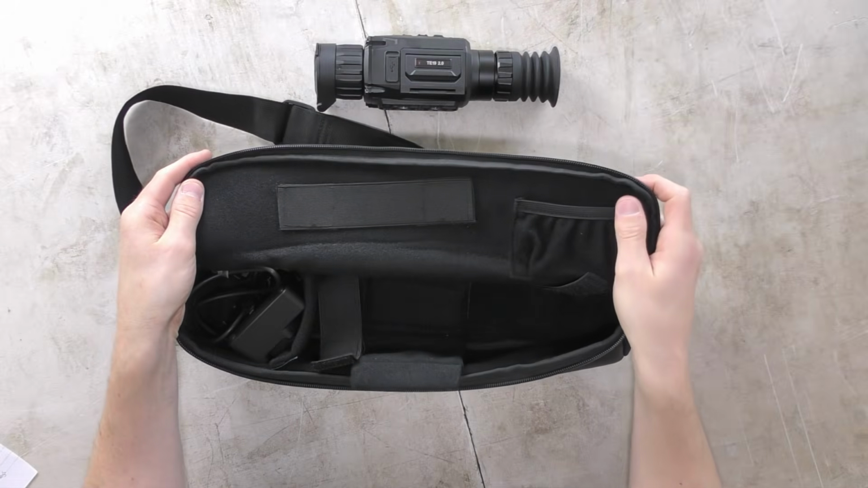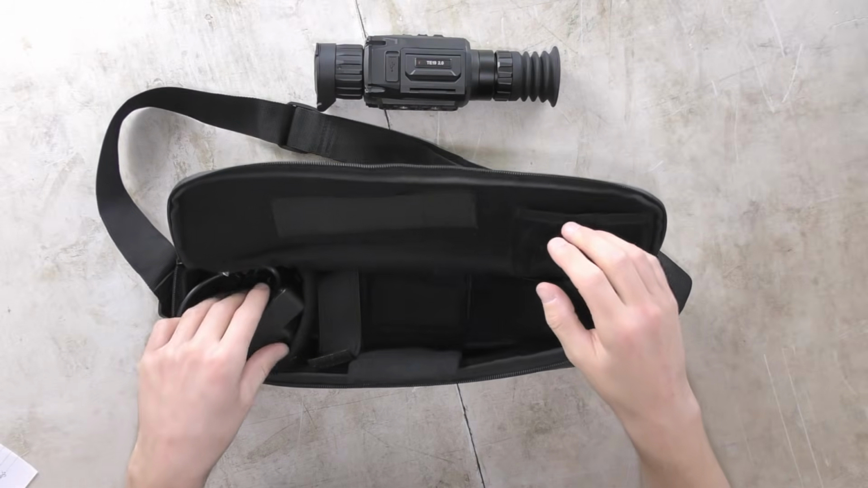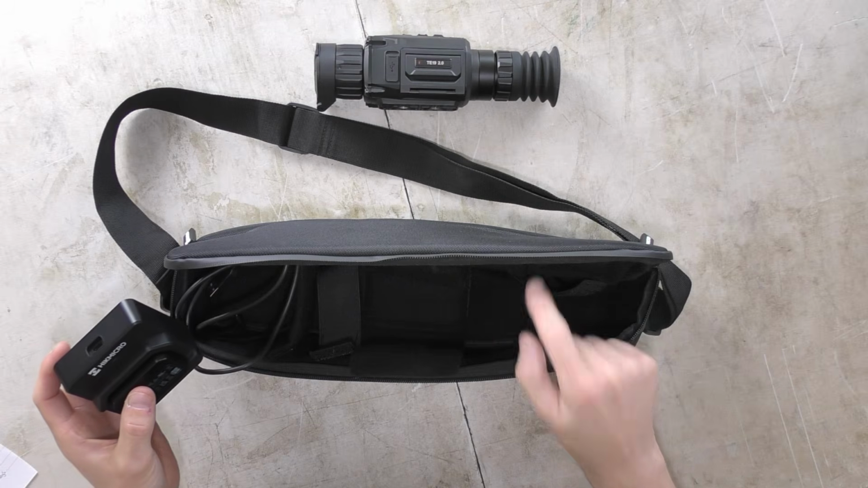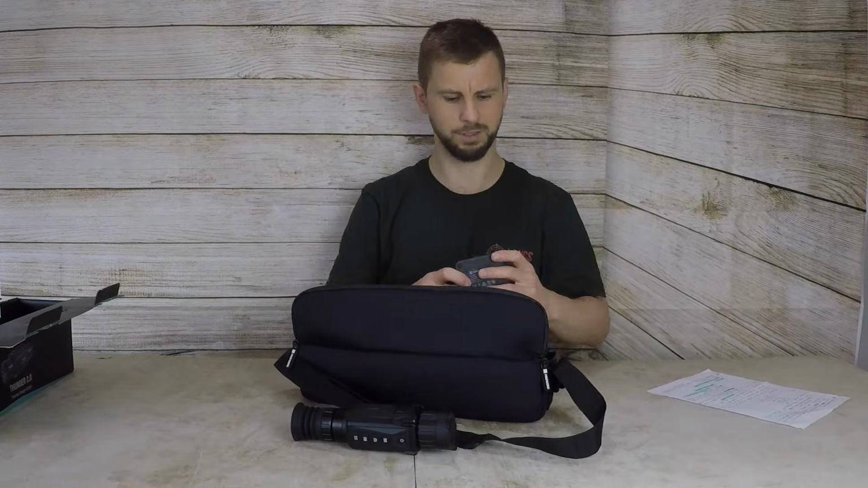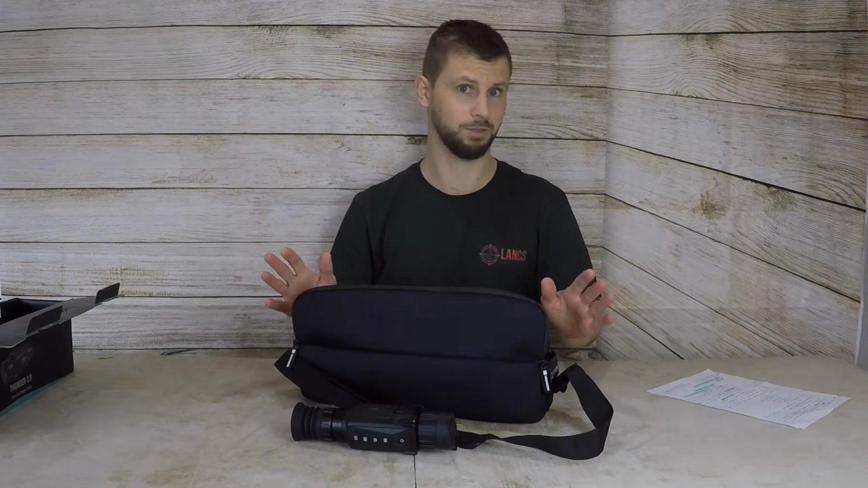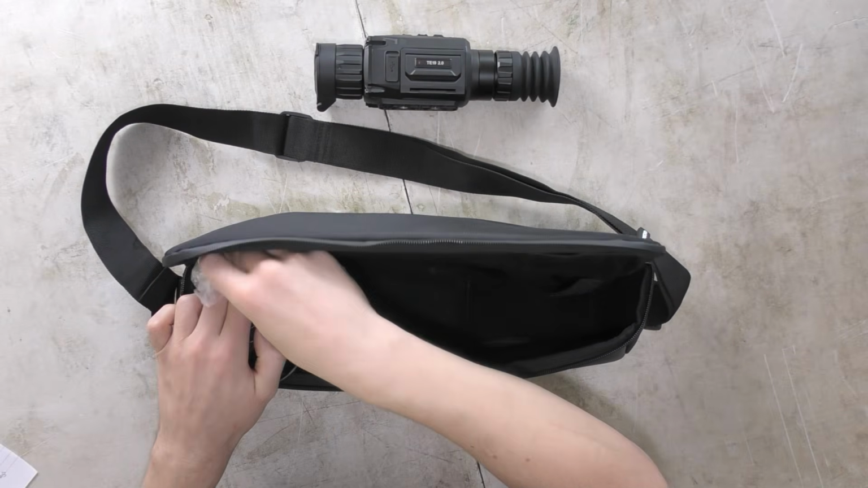So what else do you get in the box? You get an instruction manual, which is over in the box over here. You get the charger and 2 batteries. Now mine came with 3 batteries. I'm pretty sure they come with only 2 batteries. Don't hold me to account on that, but just get it in your head that you're going to get just the 2 batteries. Also in here is a lint-free cleaning cloth.